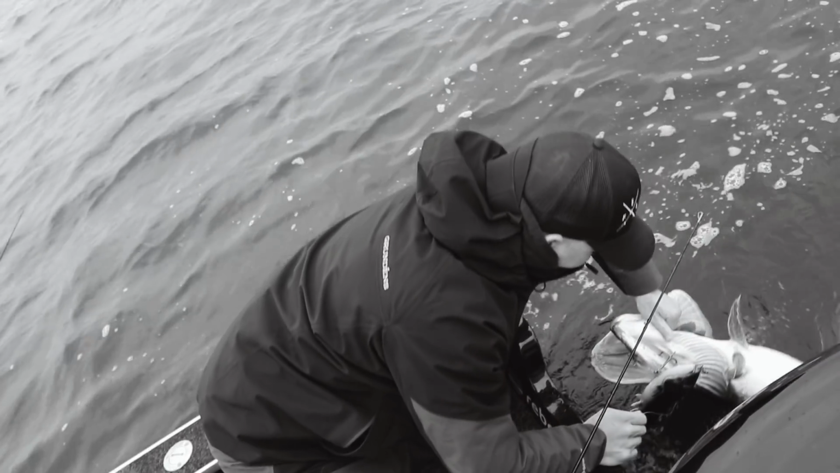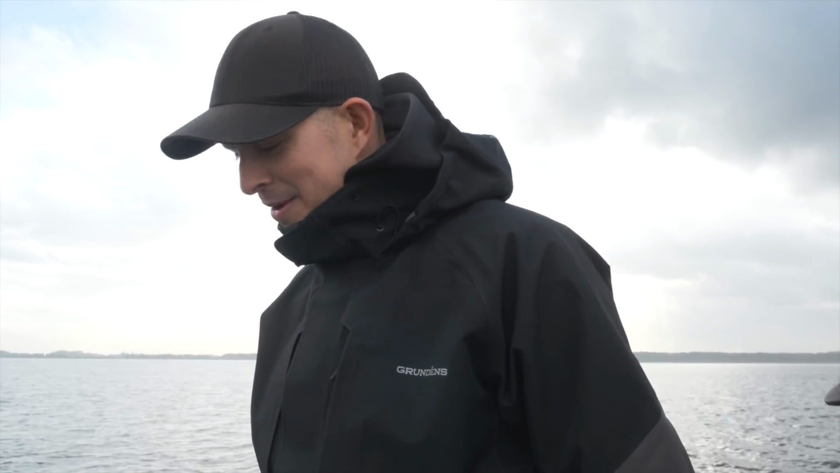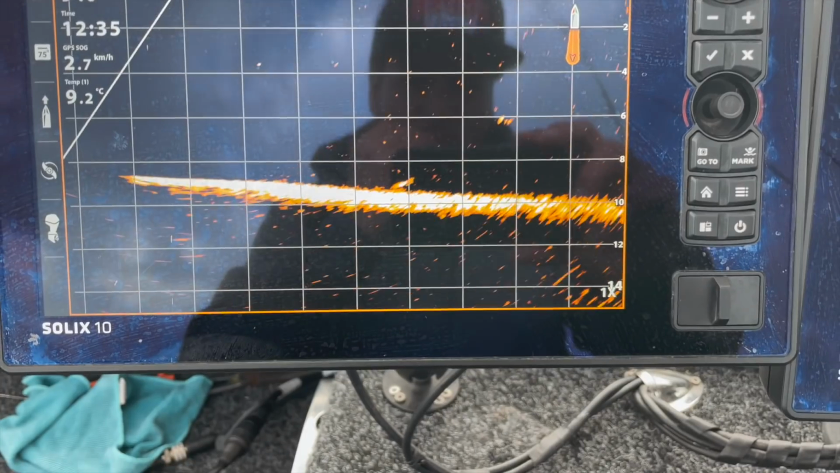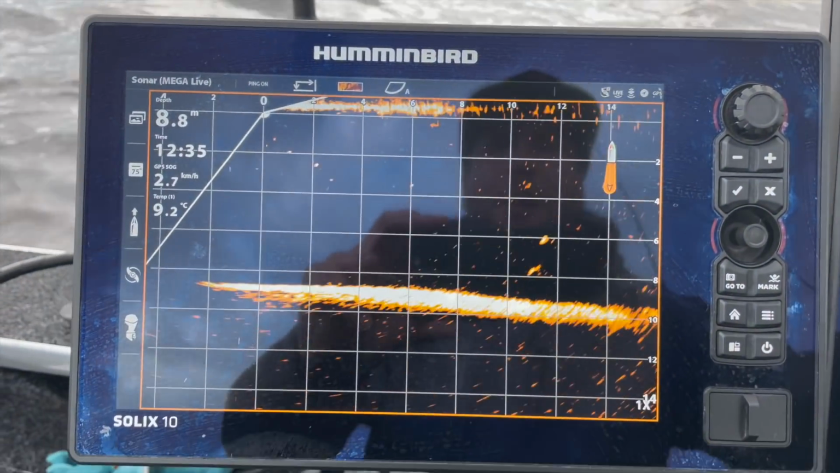But you only have one rod. How can you pull two baits out? Have you ever heard about, how do you call it, the umbrella rig? Oh. Viper 40 umbrella rig. Yeah, it's coming. Oh!